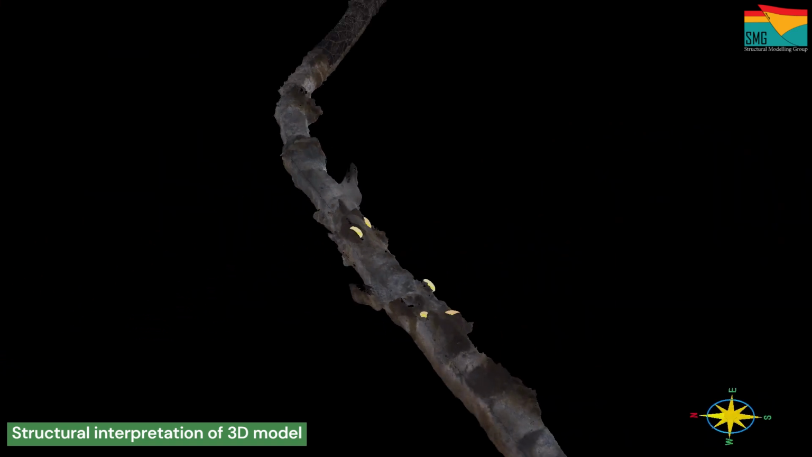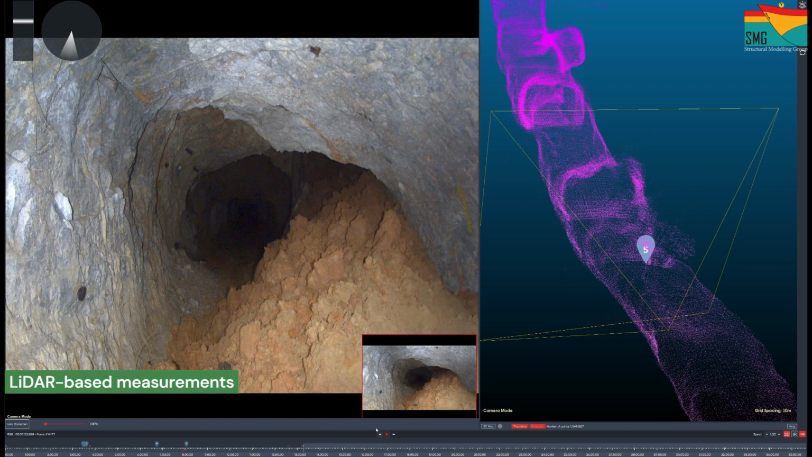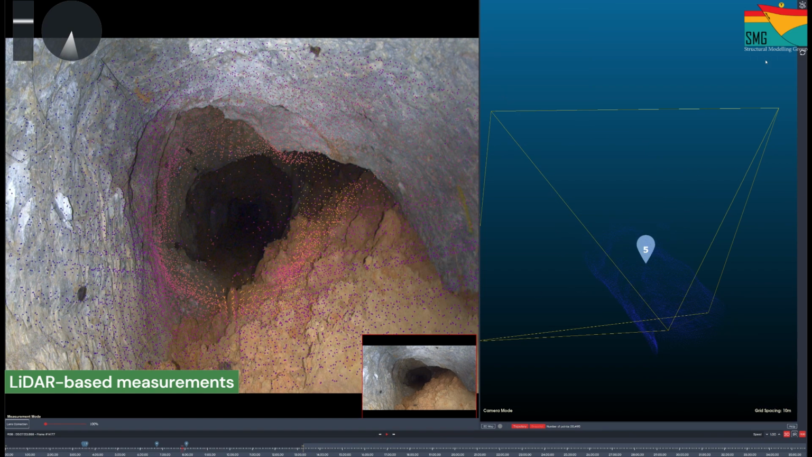We don't just fly underground, we capture high-resolution data, process it into geo-referenced 3D models, and extract key structural information to feed directly into mine modeling, risk assessment, and development planning.